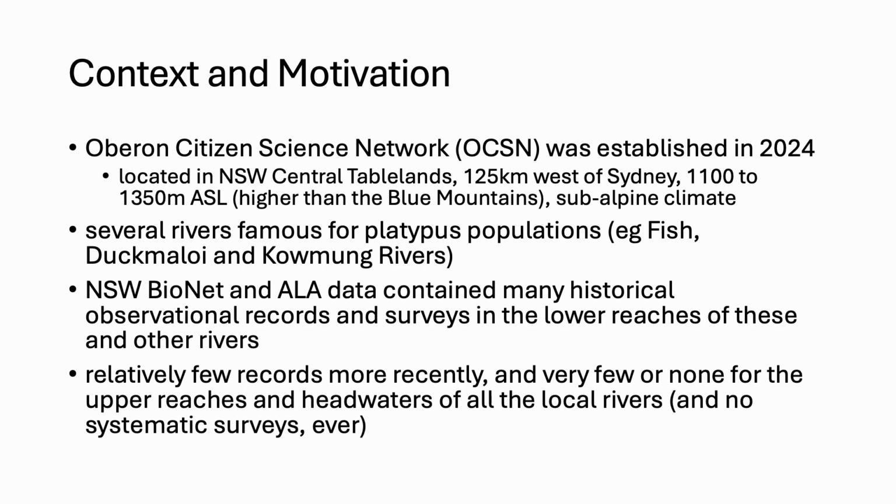So, in terms of context, Oberon Citizen Science Network was established a few years ago, located in the New South Wales Central Tablelands, about 125 kilometres west of Sydney, at altitudes of around 1100 to 1350 metres above sea level. So it's actually higher than the top of the Blue Mountains, with a subalpine climate.